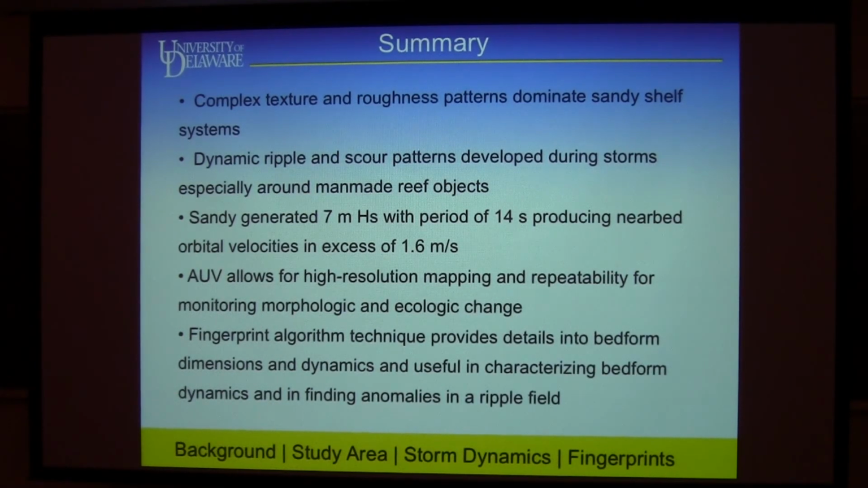My goal here is to emphasize that complex texture and roughness dominate shelf systems. I picked on this one, but there are many others I could have chosen. We see these dynamic ripples and scour patterns, especially during storms and around these objects. For Sandy we had really big conditions, the kind we can get on the inner shelf: a 7 meter significant wave, 14-second period, orbital velocities almost 3 knots. And then we can use AUVs as platforms for measuring very high precision, high resolution bedform morphology and relating it to the hydrodynamics, particularly using some of these new fingerprint techniques.